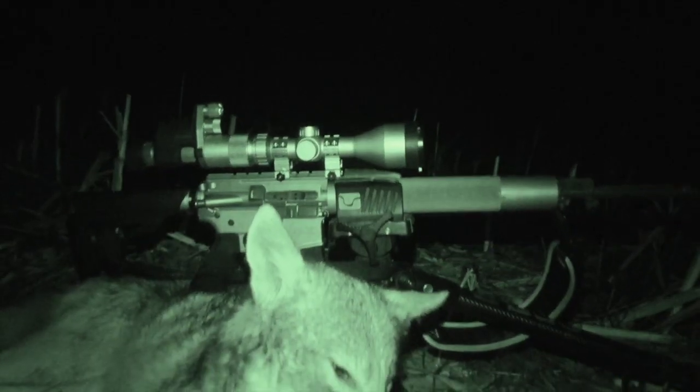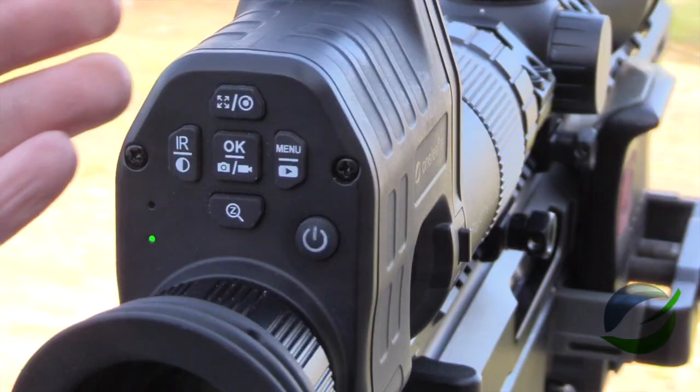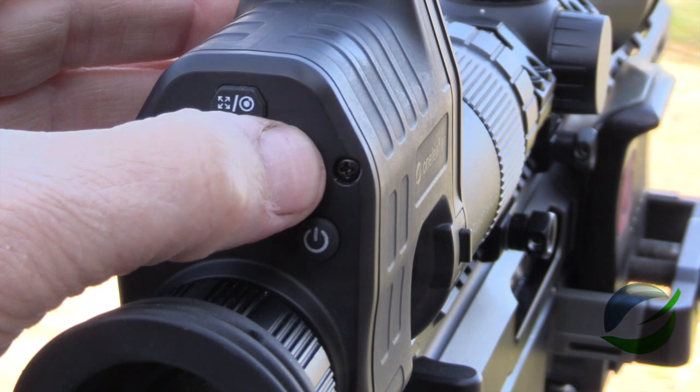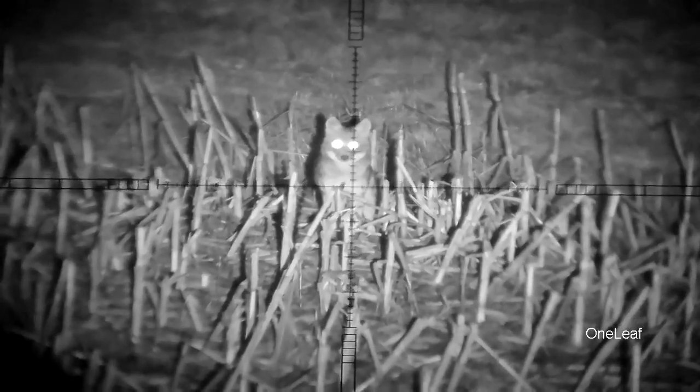Smoked him. Another coyote with the One Leaf. If you want to play the video back through the scope, through the One Leaf NV100, you hit this button right here, hold it, and it'll take you to a menu where you can watch the videos that you just recorded.